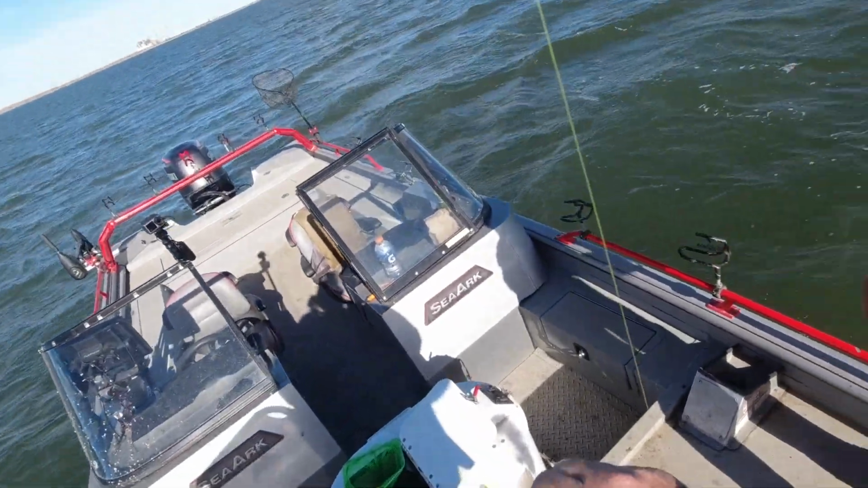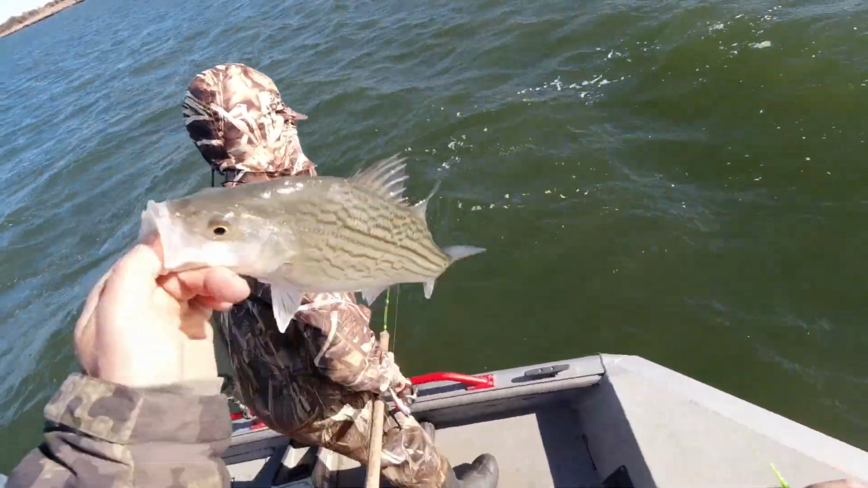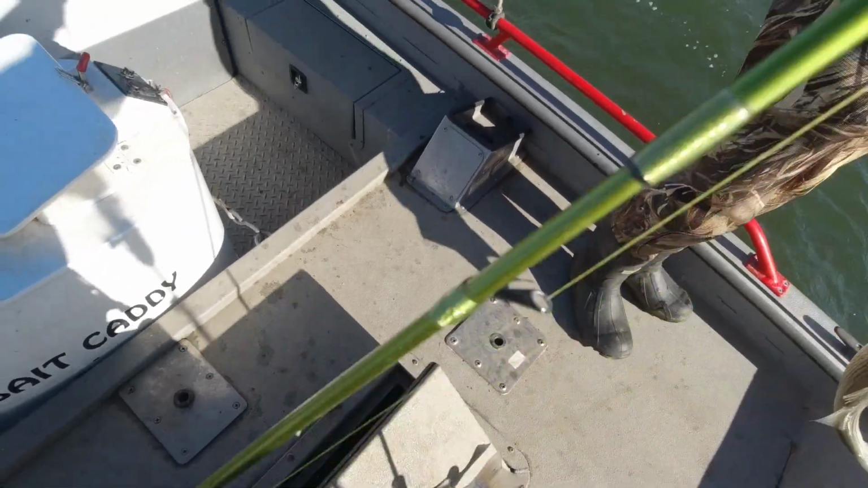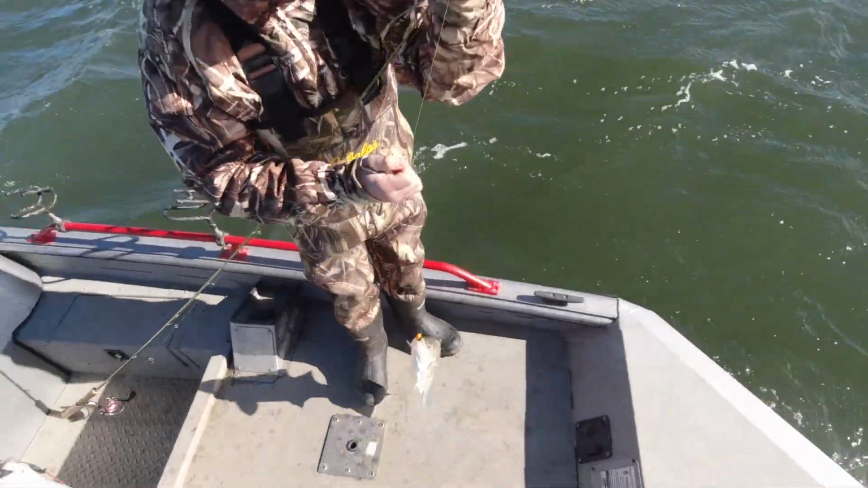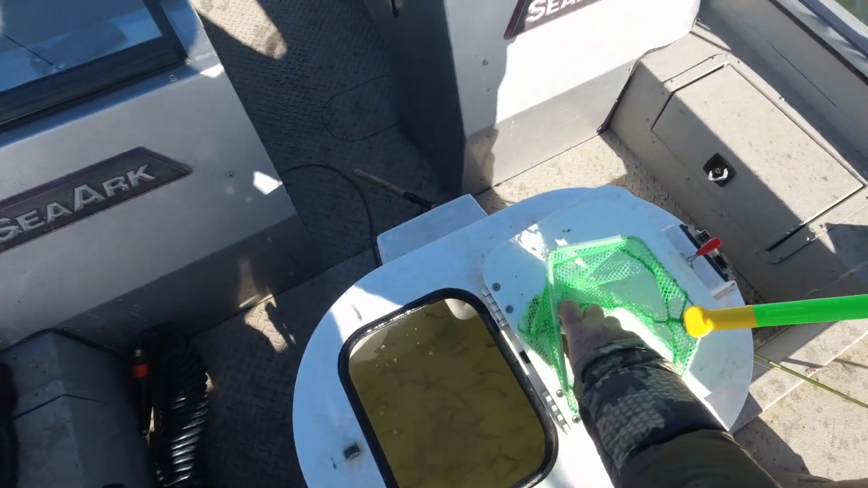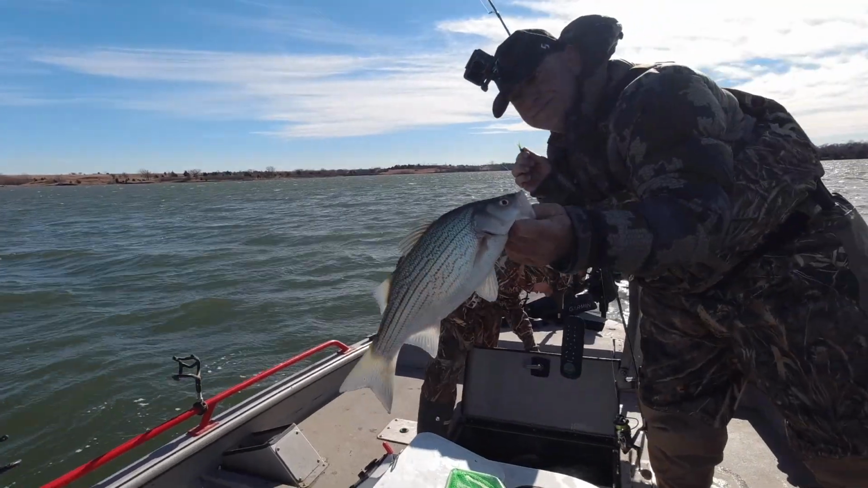Yeah, keep it out of the trolling motor. Nice hybrids. Yeah, buddy. Get them in there. Be able to get it off? Hybrid.